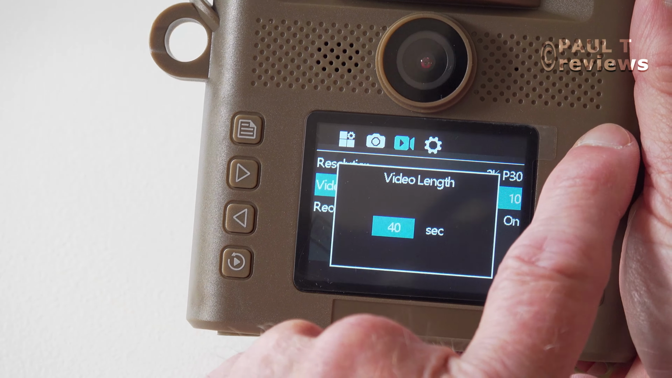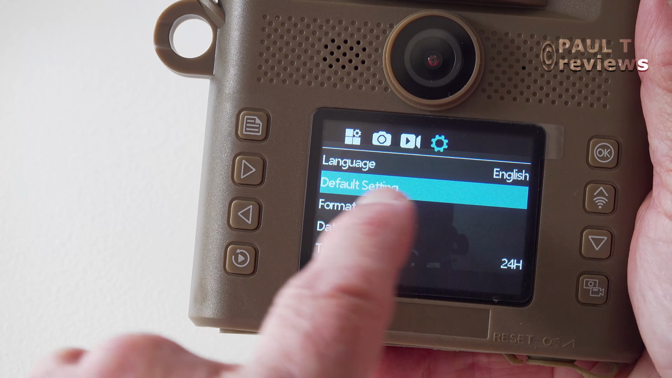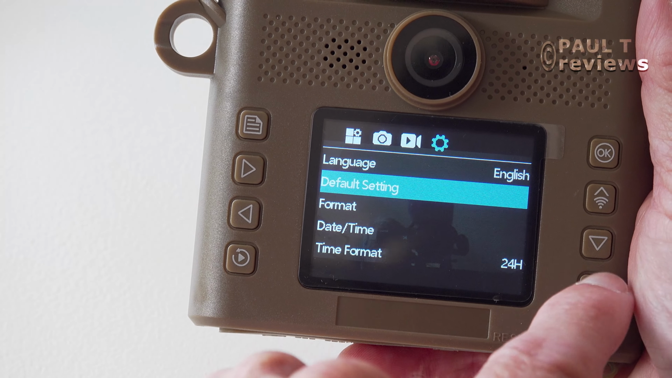Now let's see what we've got for the other settings. We've got English. Let's see what other languages we've got. French, German, Danish, Hungarian, Slovenian, Dutch, Spanish, Portuguese, Italian, Czech, is that Czech? Polish, and Japanese and Chinese. Oh, and Slovak. Default setting, obviously, if you get in a bit of a mess with all these things, go back to the factory settings and start again.